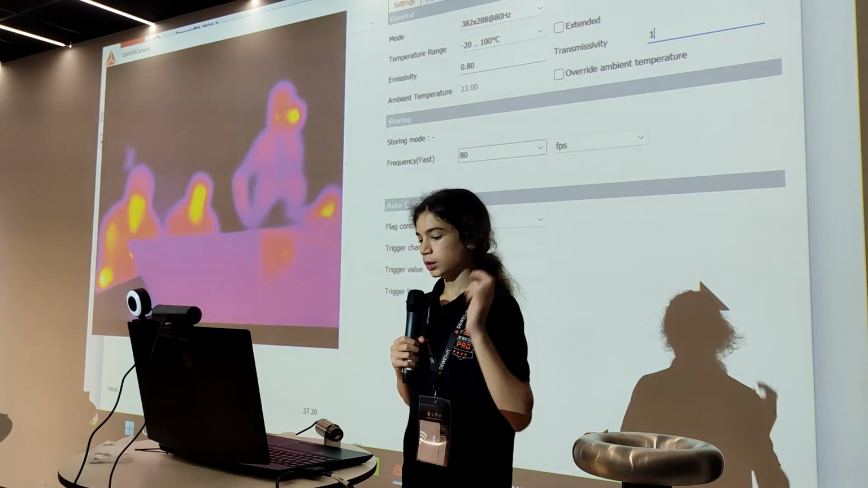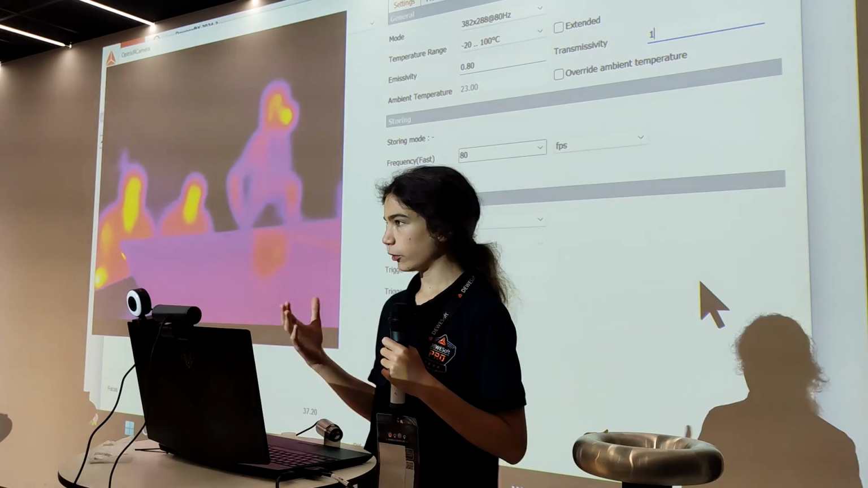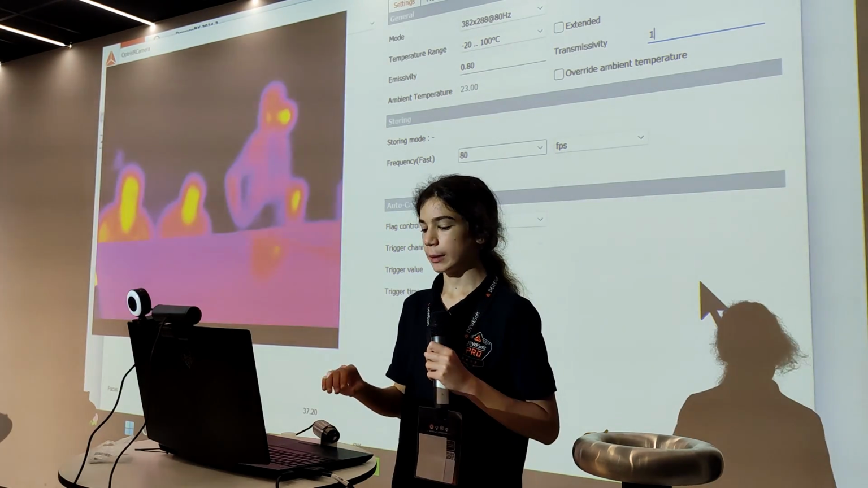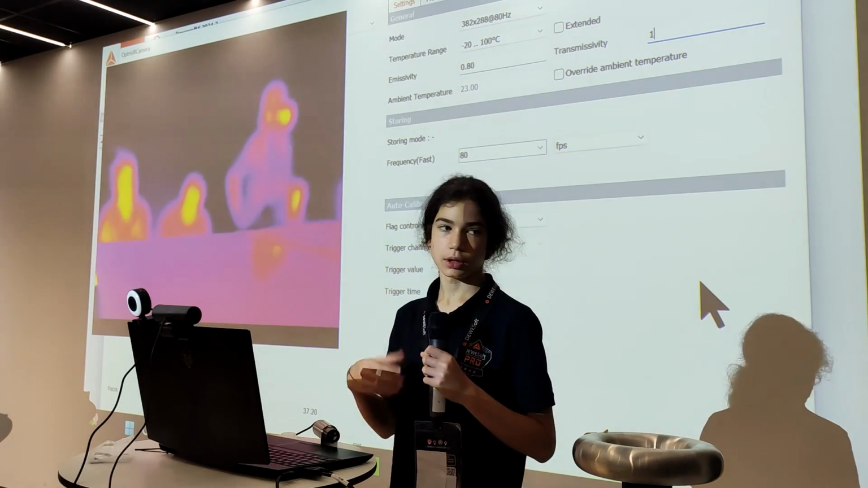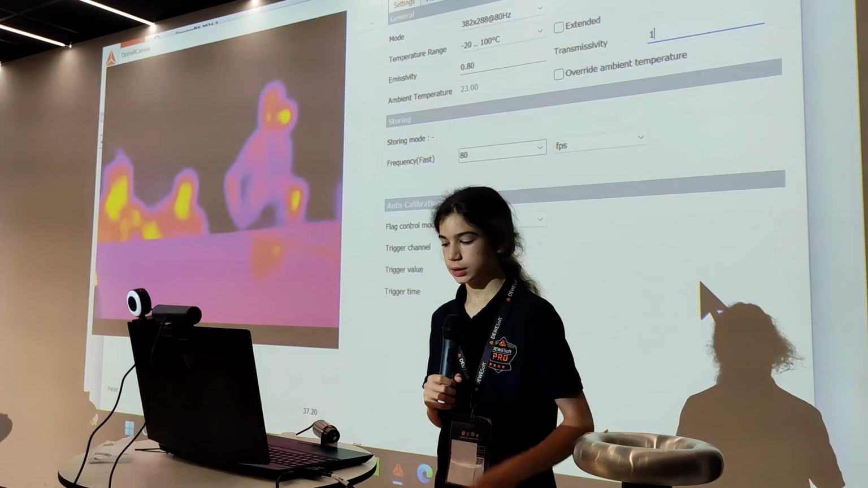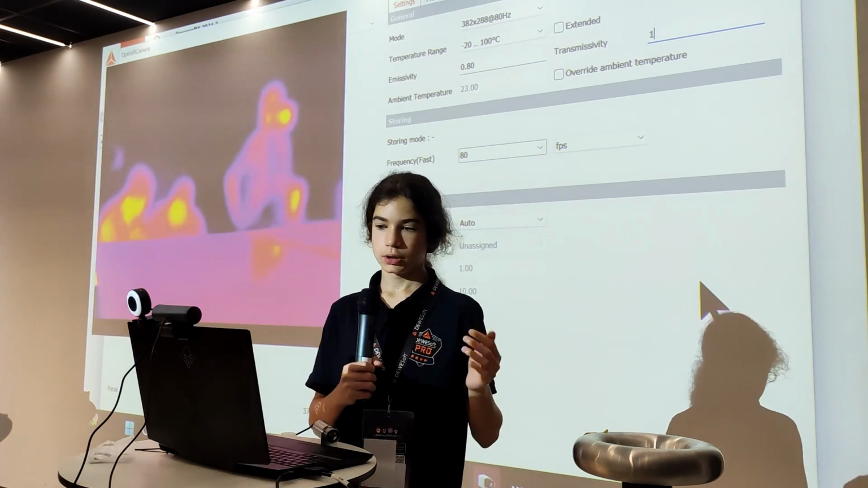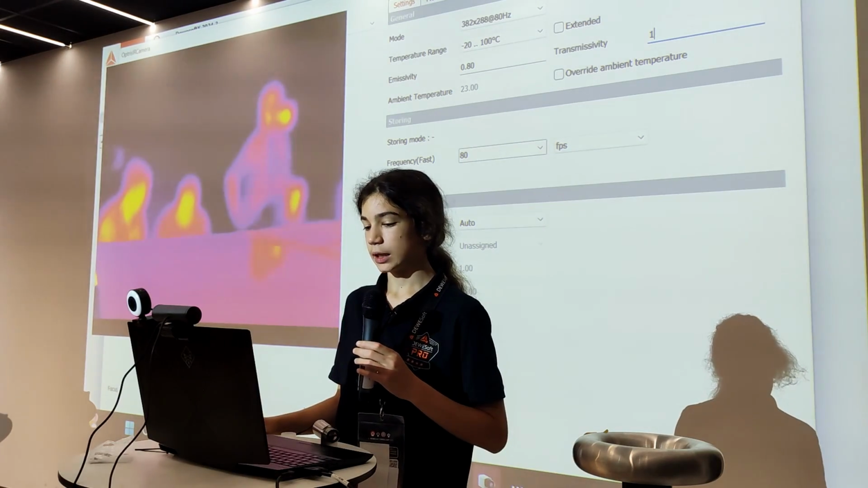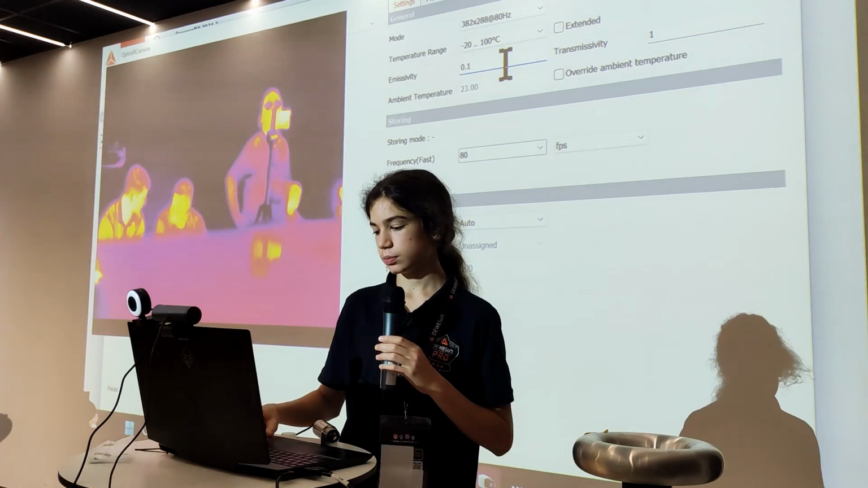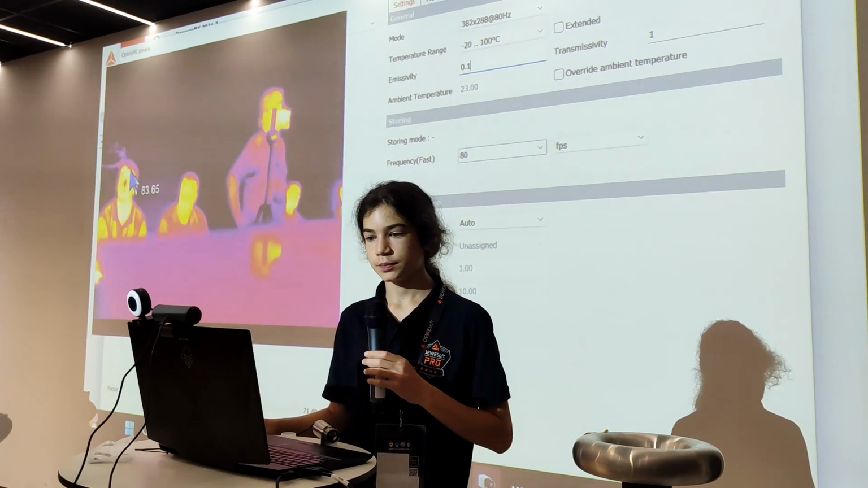Yes, you can calibrate them. The calibration files are inside the camera, so when you get the camera, it's already calibrated, but I'm pretty sure the manufacturer will calibrate the camera every year probably. But again, the calibration means that the camera works well with the right settings. So of course, if you want to measure something, then you have to set the right emissivity. If I set the emissivity to 0.1, everything should appear hot. You see, now it looks like 70 degrees, 80.